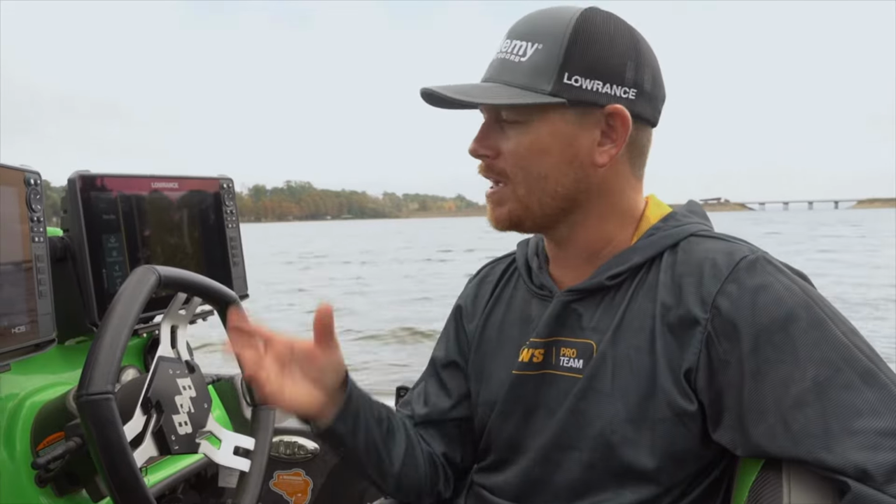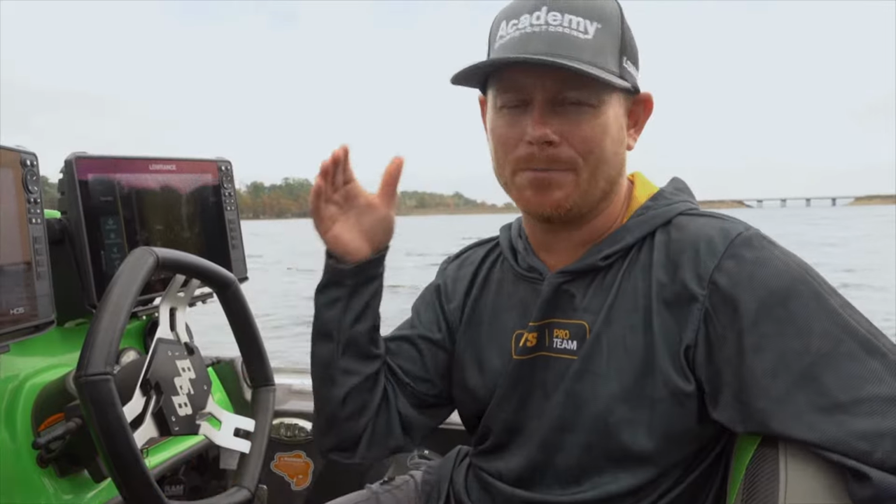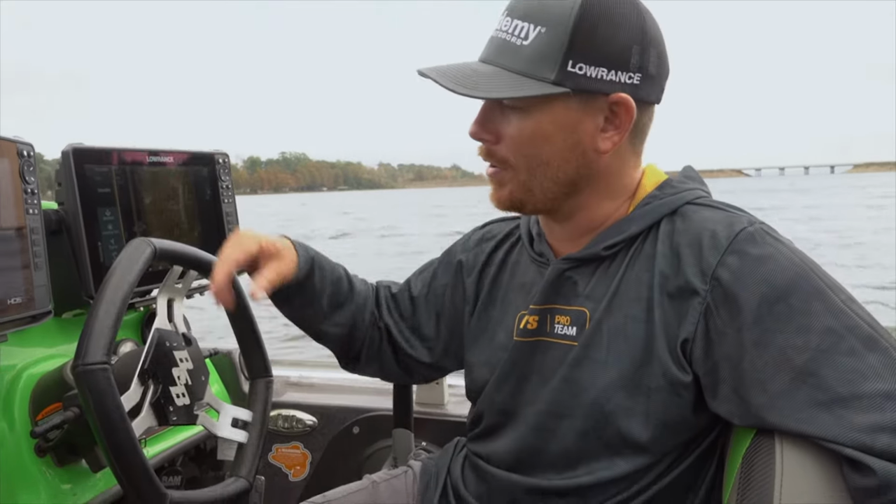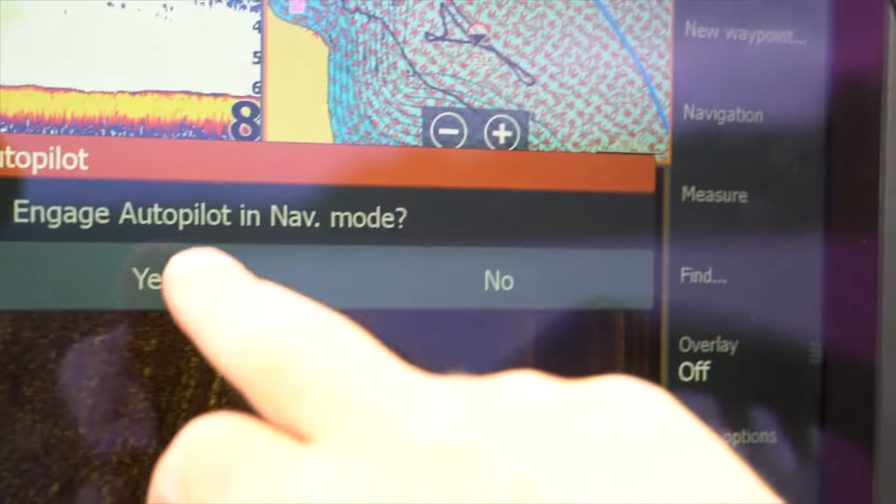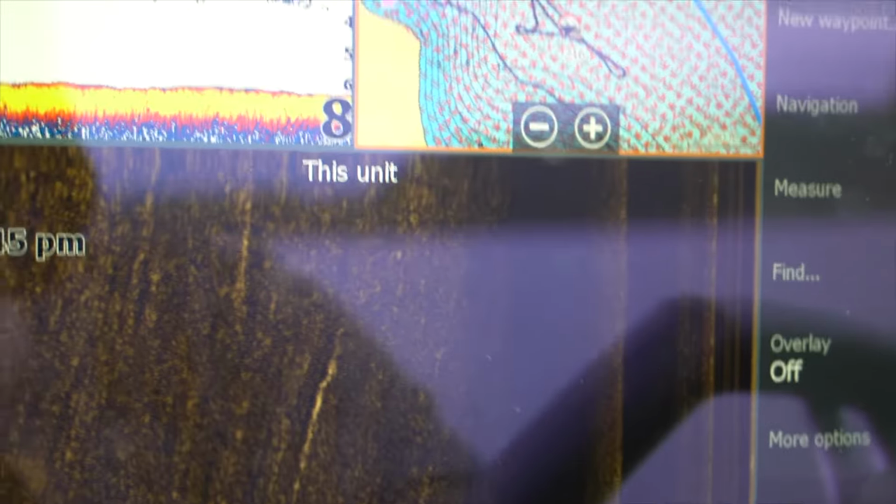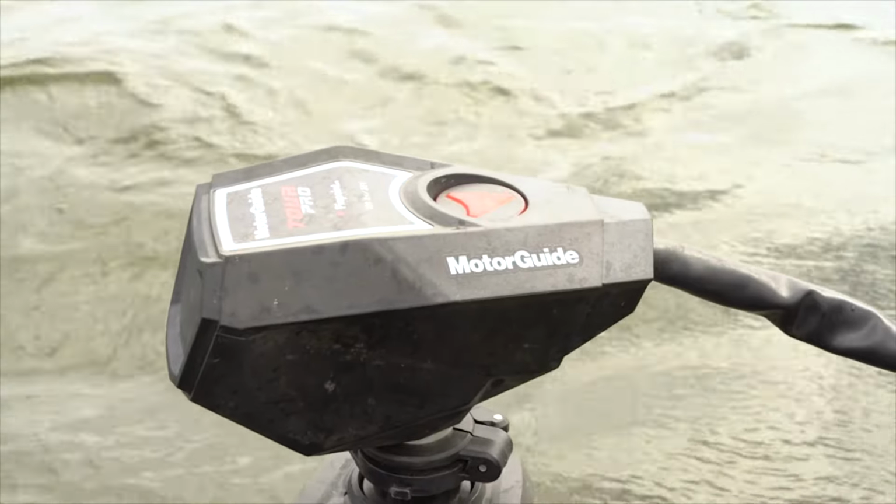Well, no longer do you have to worry about it. With the Motor Guide Tour Pro and the Lowrance HDS Live, they have the solution for you. So all you have to do is when you find that juicy spot, that one place that you're like, that is where the fish are, all you have to do is drop you a waypoint on it. You'll go to the waypoint on here and you go to cursor. And it's gonna say engage autopilot in nav mode, and you hit yes. You have to have your troll motor deployed, and it will literally take you over to the waypoint.